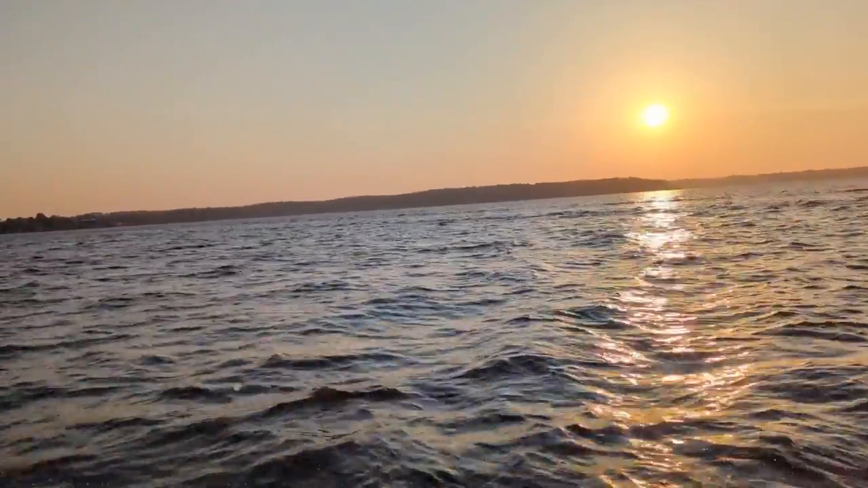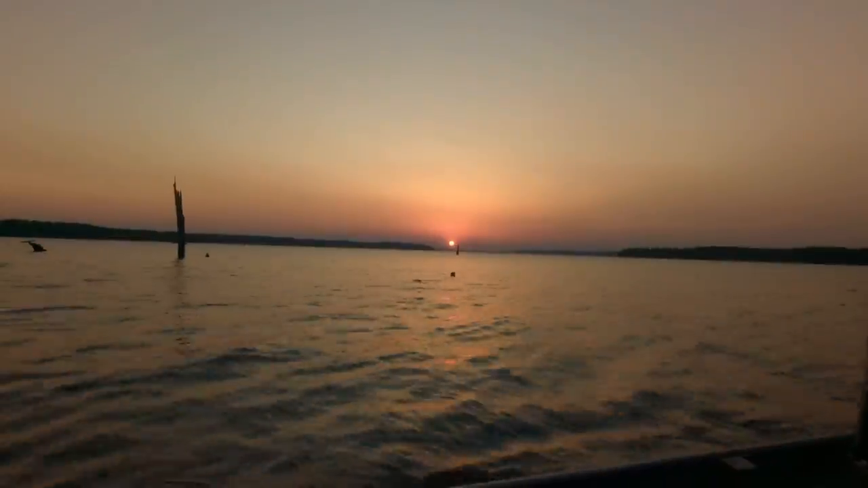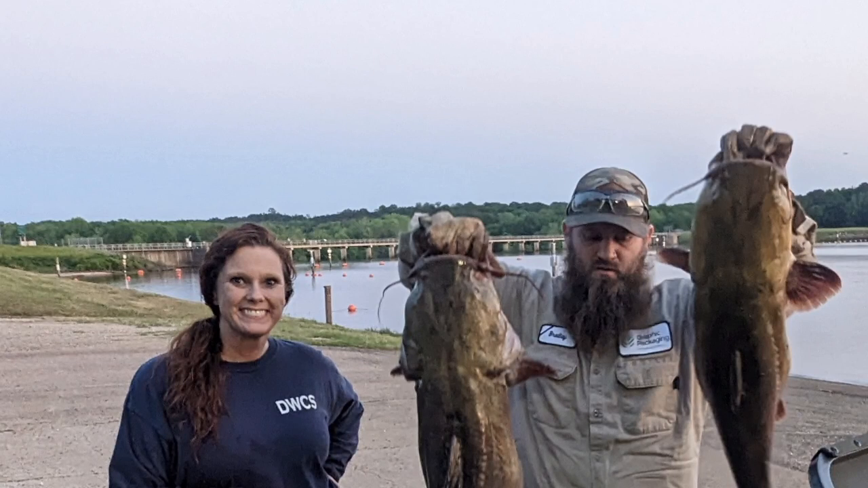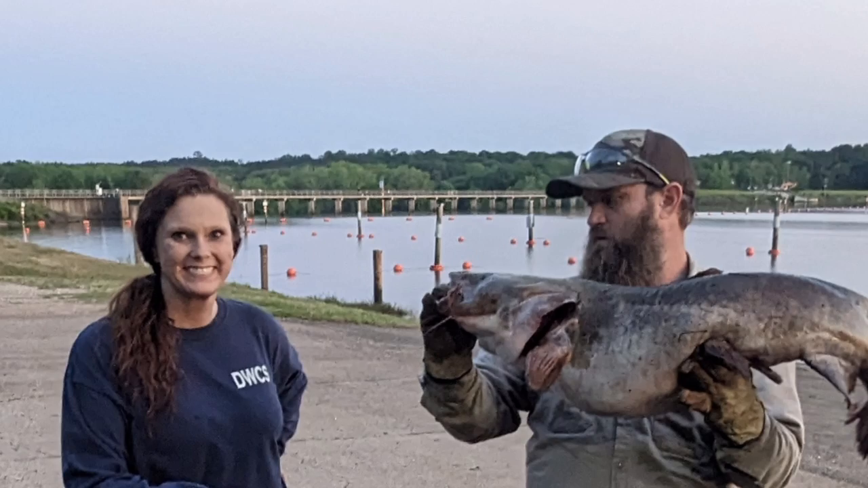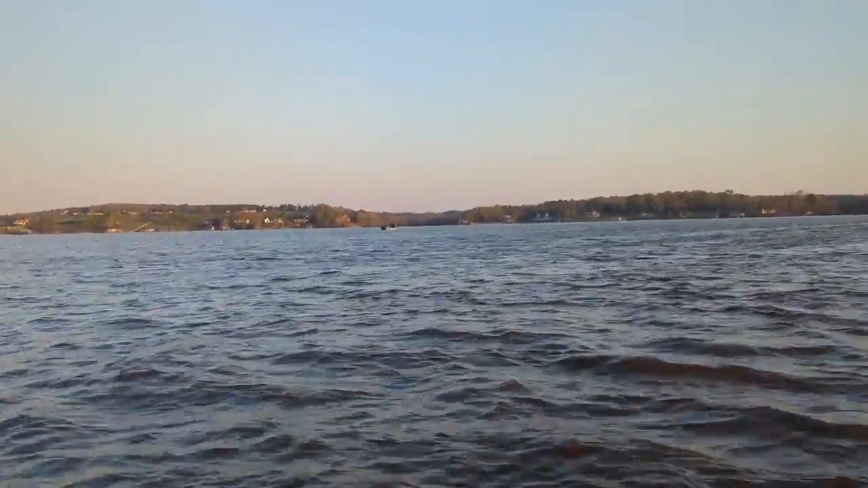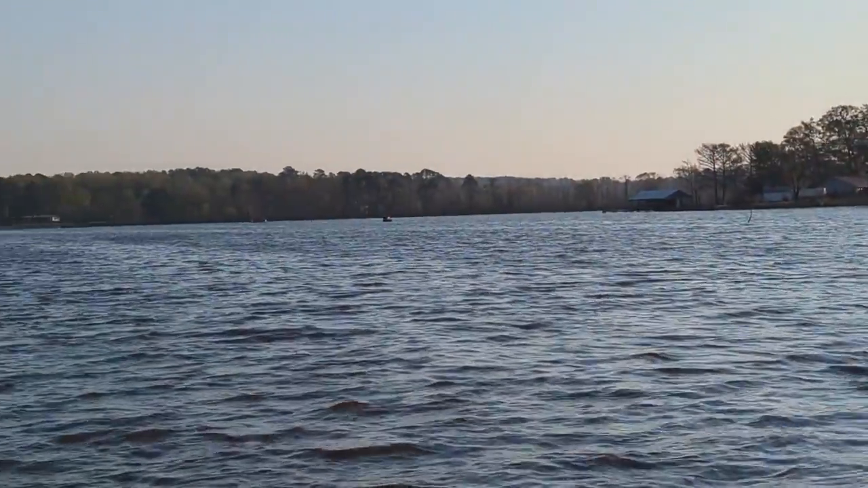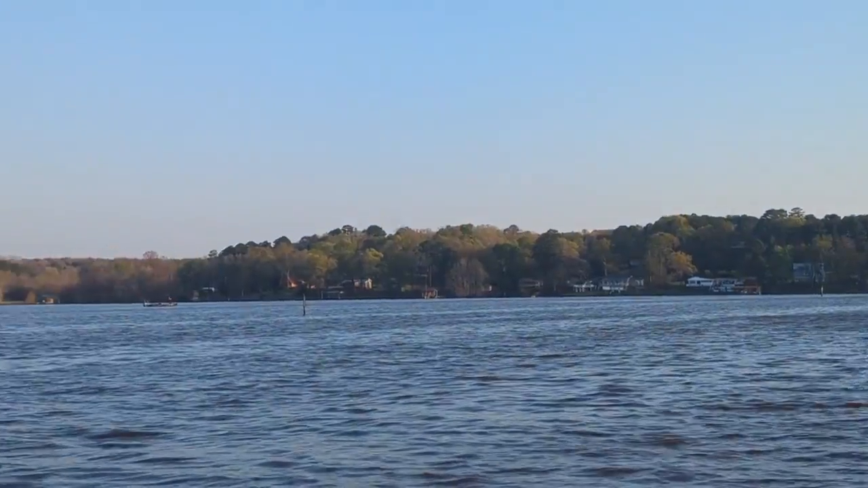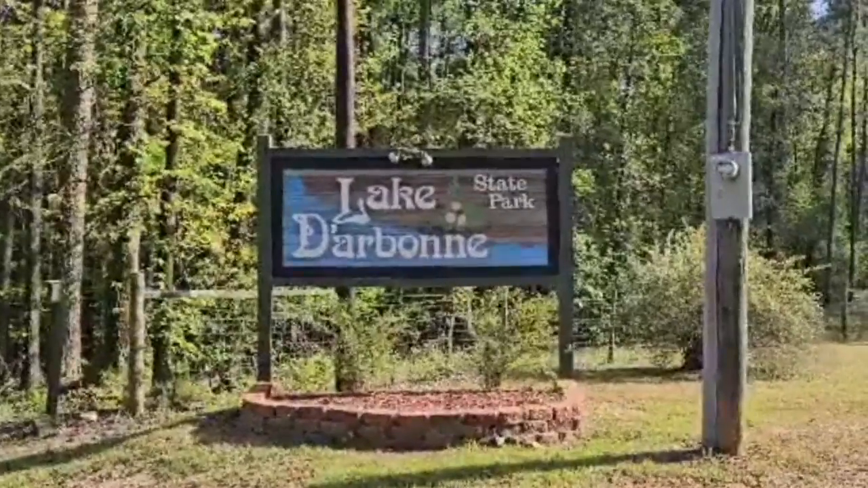In the late 1950s, an idea to build a lake on D'Arbonne Bayou near Farmerville, Louisiana, became a reality. D'Arbonne Lake's dam was constructed in 1961, and within a couple years the lake had taken shape. It formed over 15,000 acres of water surface, making it one of the biggest lakes in North Louisiana. Now home to one of the prettiest state parks in the state of Louisiana.